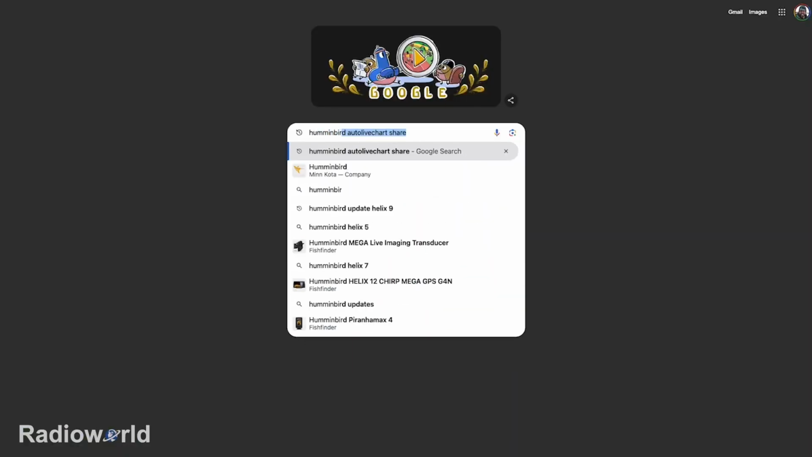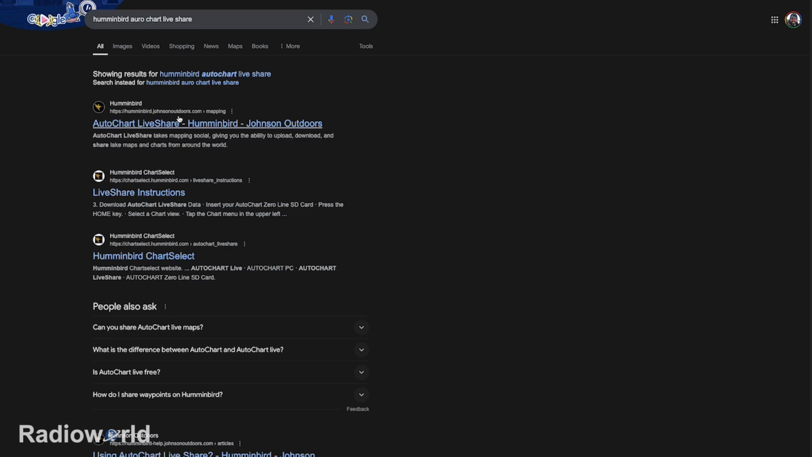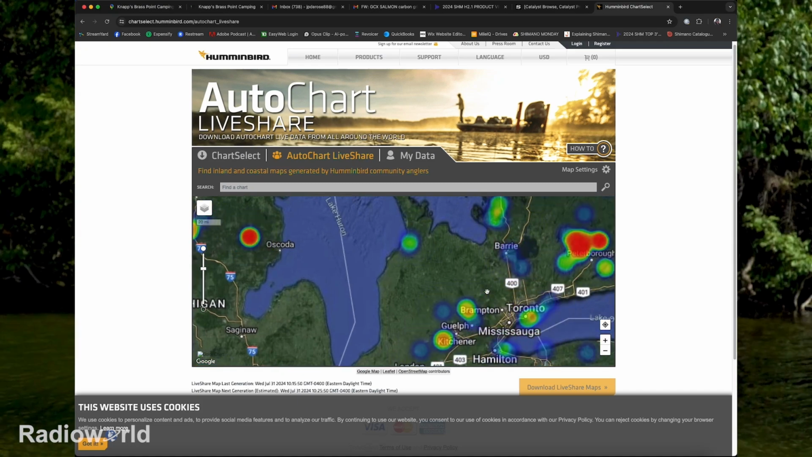Now, another thing you can do if you really want to see the detail level and the availability of Autochart Live is go Google Humminbird Autochart Live Share. And that will actually allow you to download other people's maps they've made on lakes that you may be interested in fishing.